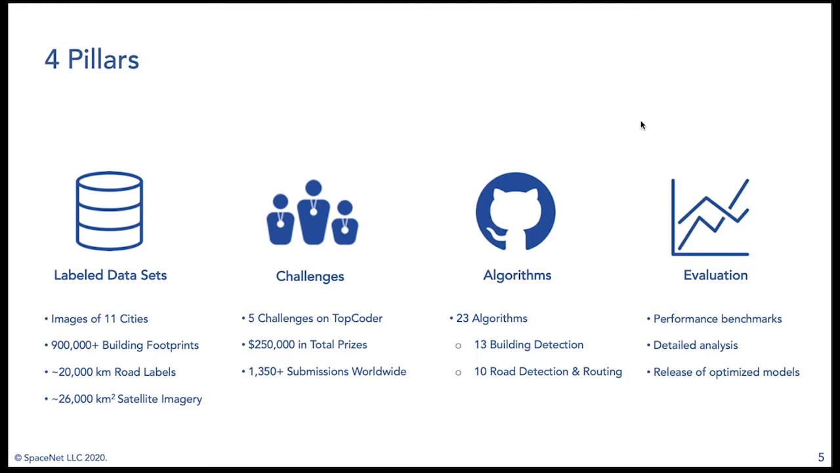So you can go and download this data today, and we'll share a little bit about how you can do that near the end of this presentation. Thus far, we've had 5 challenges hosted on Topcoder and have awarded $250,000 in total prizes. Today, we'll be discussing the 6th challenge, which actually just concluded on Topcoder. We're entering into the final scoring stage here.